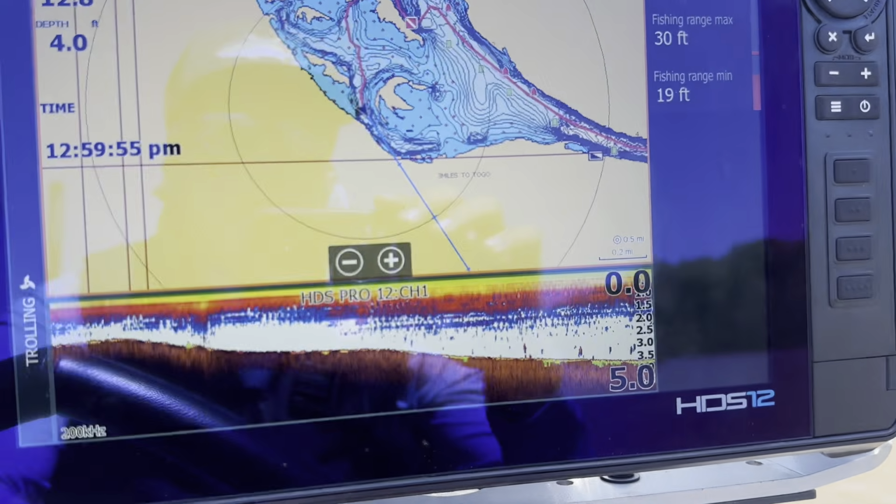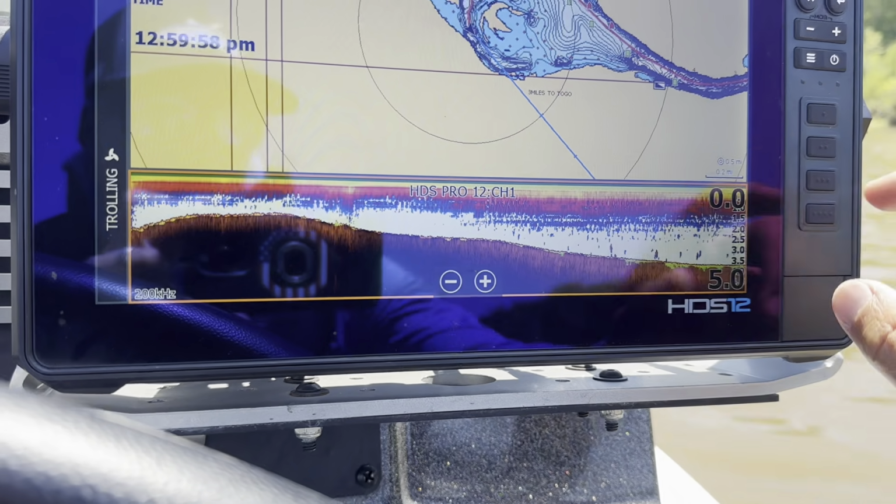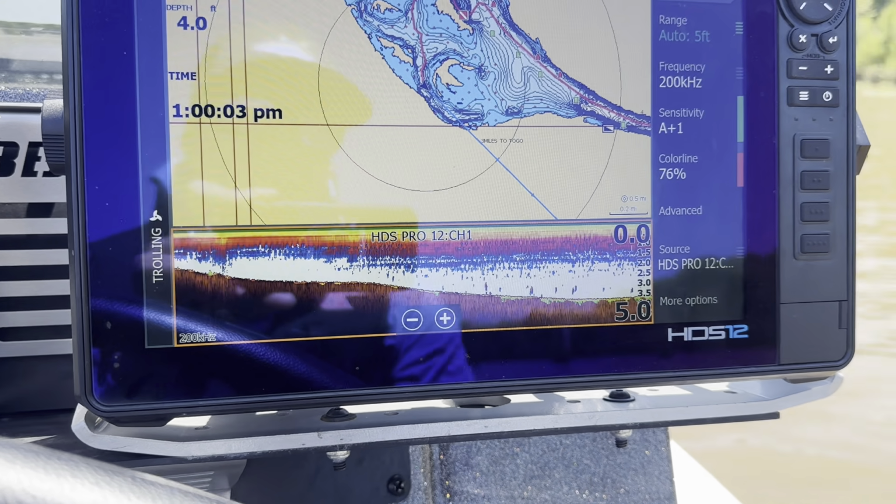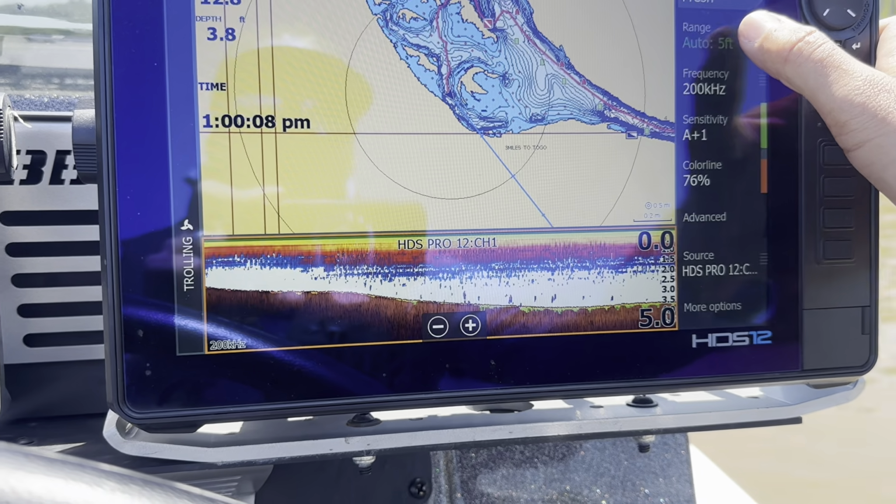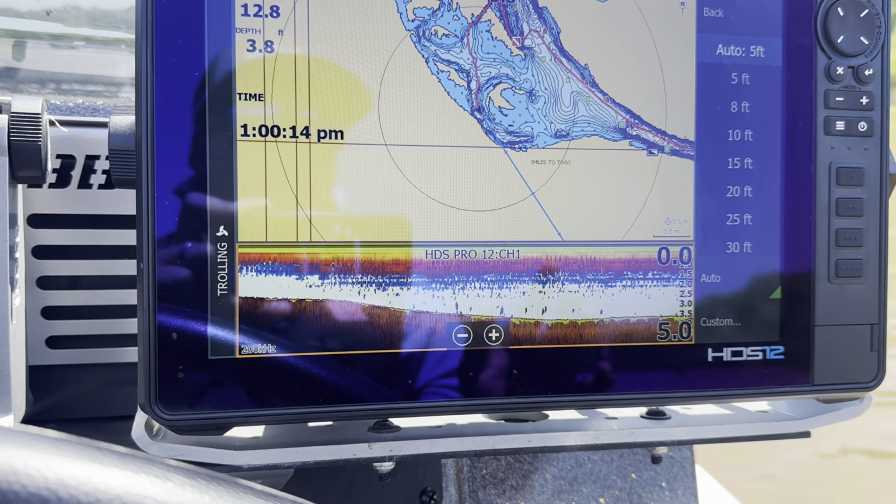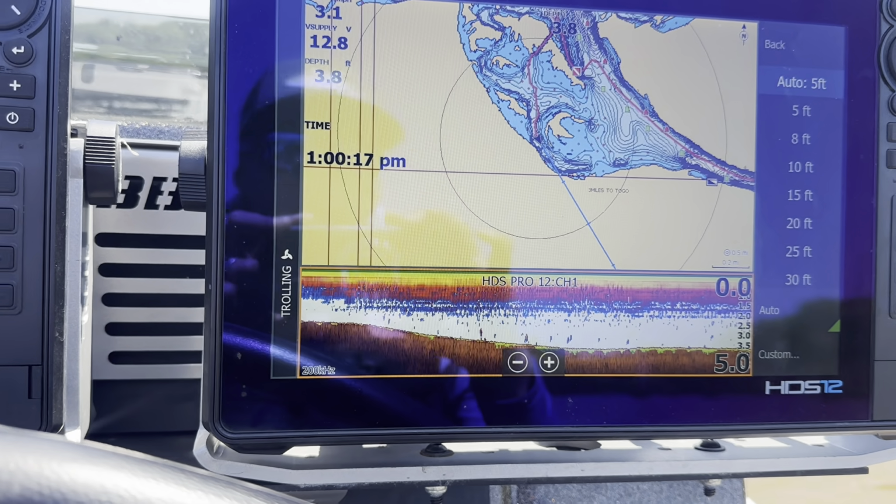All right, so then we got our 2D down there. You can see it's kind of going along. Let's click on that. We'll get you some information. We'll go menu. Right now I have my sensitivity +1. Color line is 76. Frequency is 200, and it's on auto, so that'll adjust as I get deeper and shallower. You'll be able to see more or less. And that's kind of what we're looking at there.